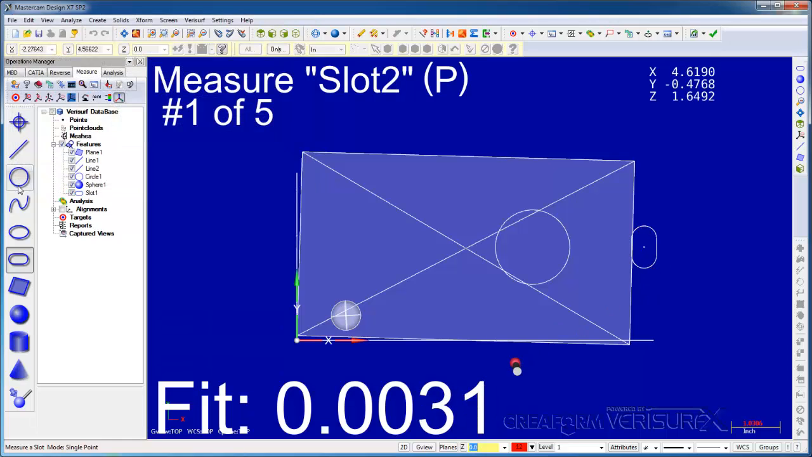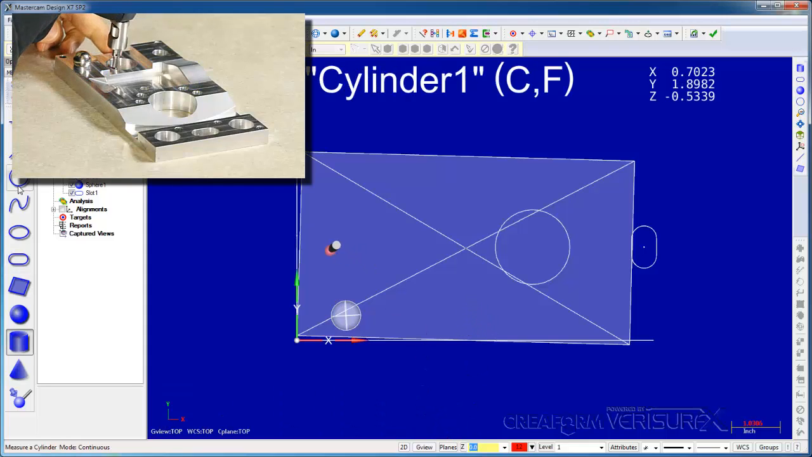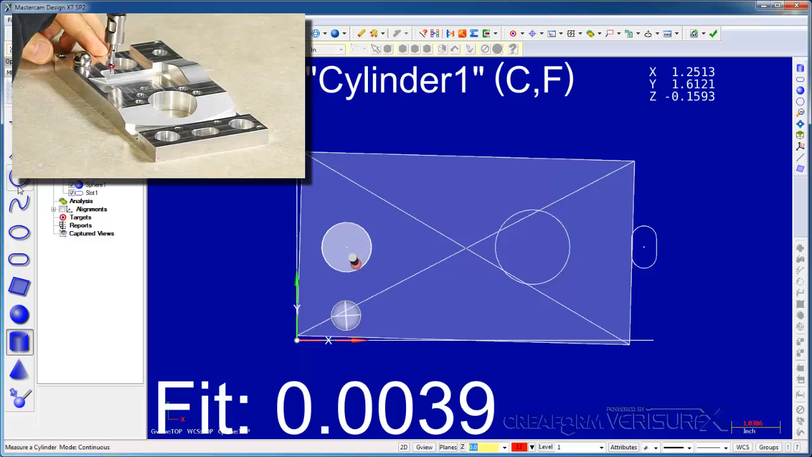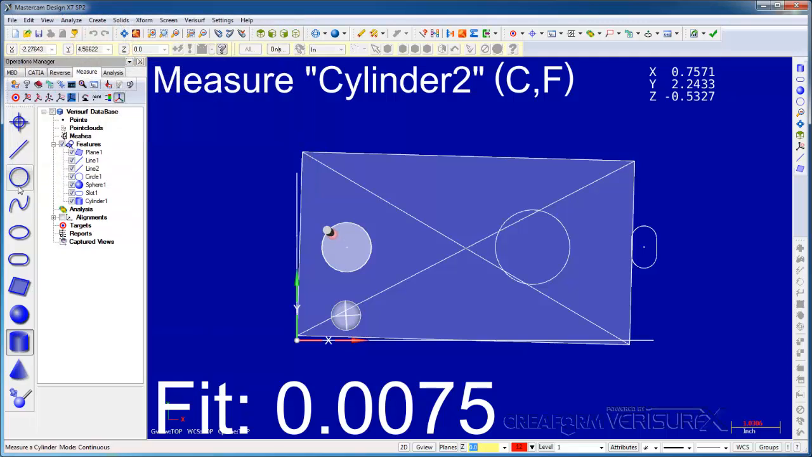I'll switch to continuous mode and scan the inside of a cylinder. I'll continue by measuring the partial hole pattern in single point mode.